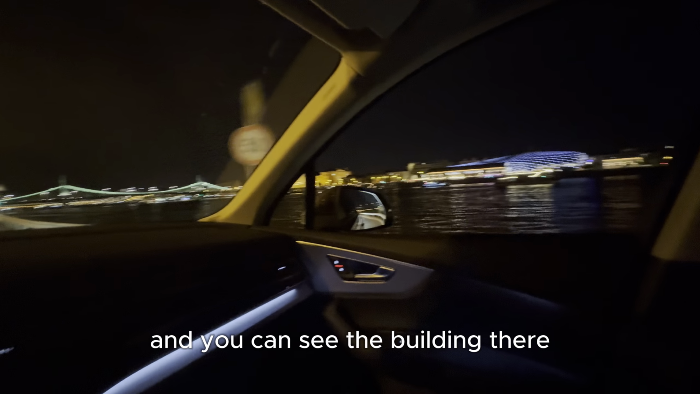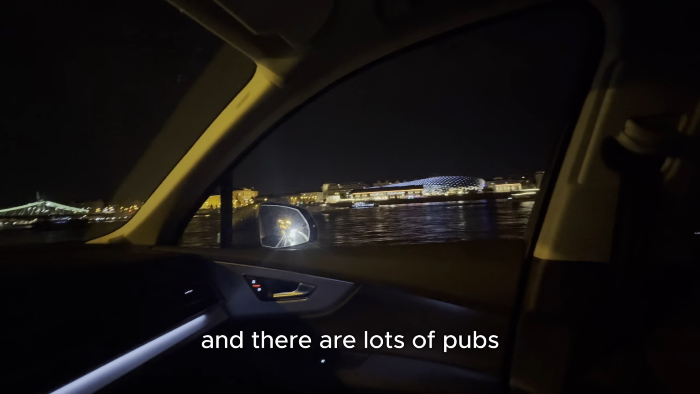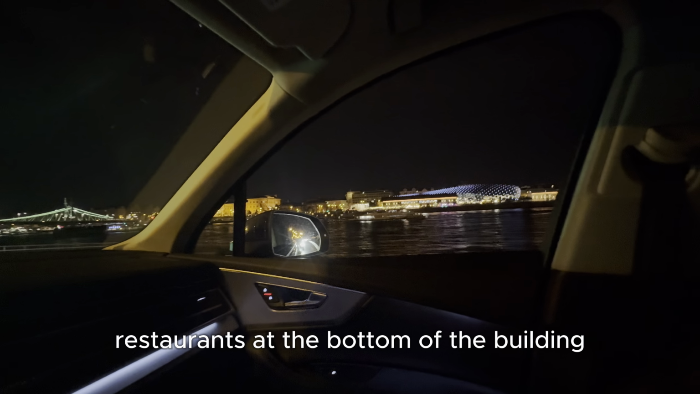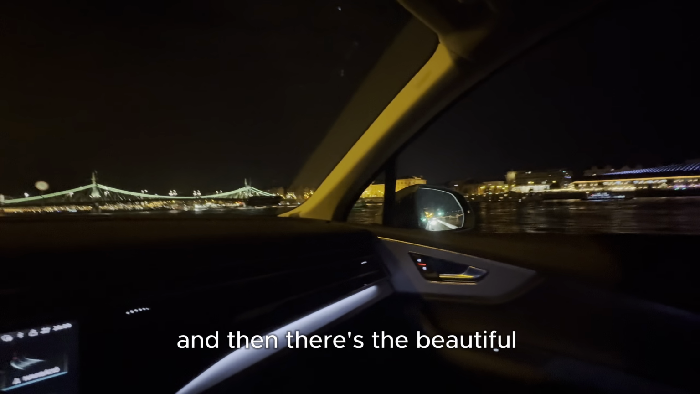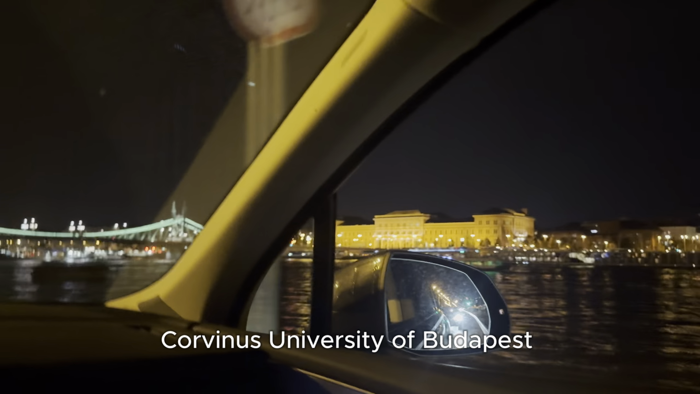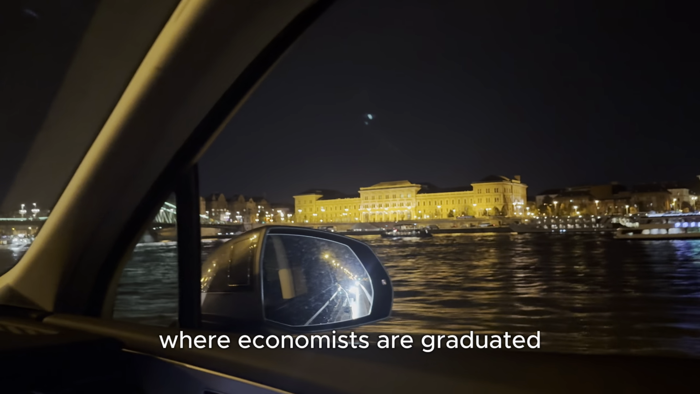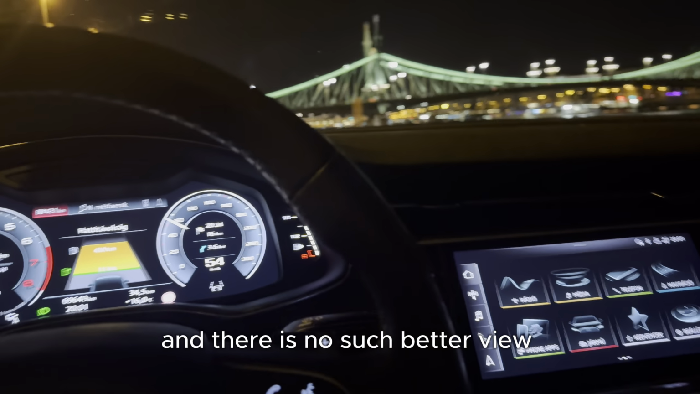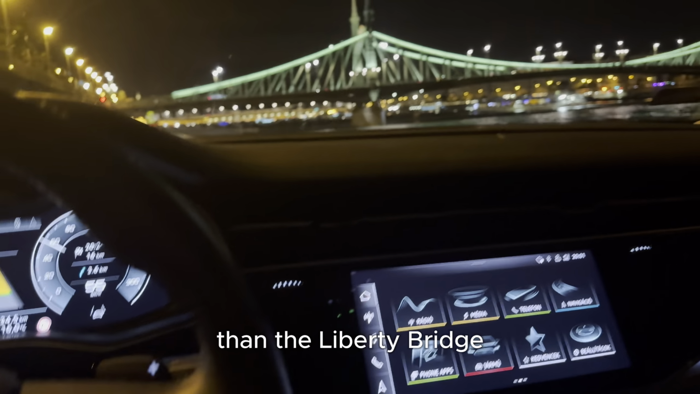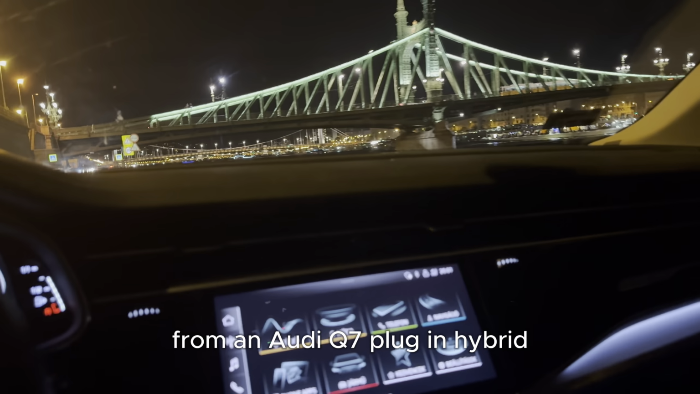And you can see the building there is called the Well, and there are lots of pubs and restaurants at the bottom of the building. And then there's the beautiful Corvinus University of Budapest, where economists are graduated, right at the shore of the Danube. And there is no better view than the Liberty Bridge from an Audi Q7 plug-in hybrid.